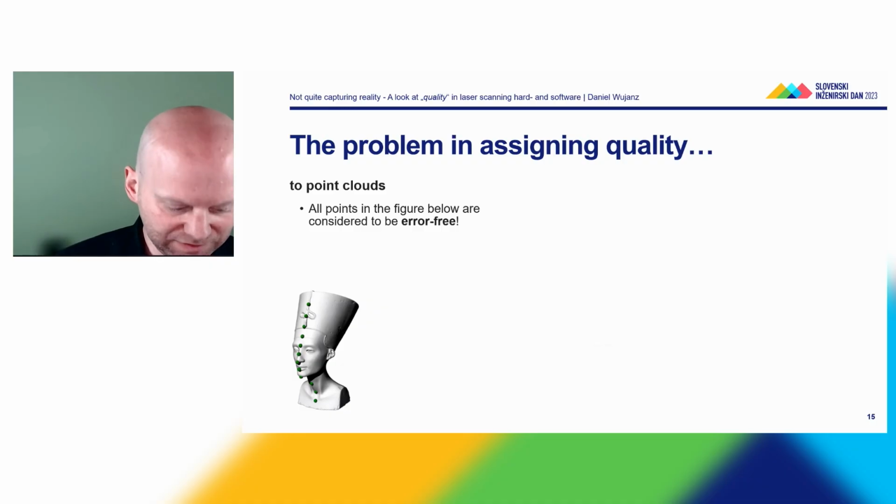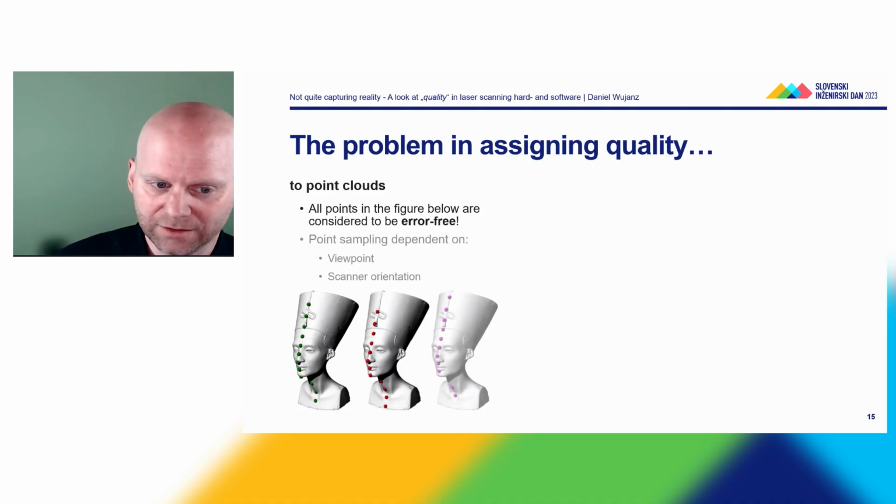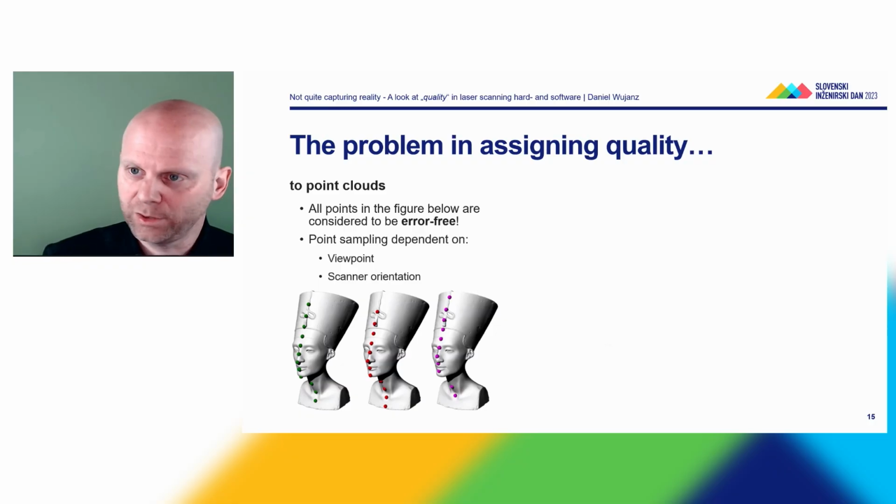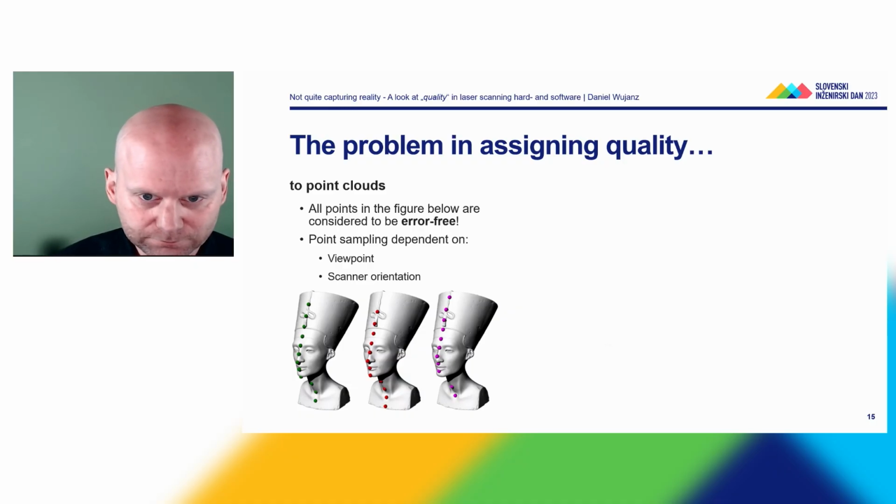So you can see this is the profile, which then samples an object or one slice of the object, and then I'll slightly change the position of my virtual scanner, and you can see that the point distribution is slightly different. And then do it again, and you can see that I have 3 different representations, which all depend on from where I've captured the data and how the scanner coordinate system was oriented.